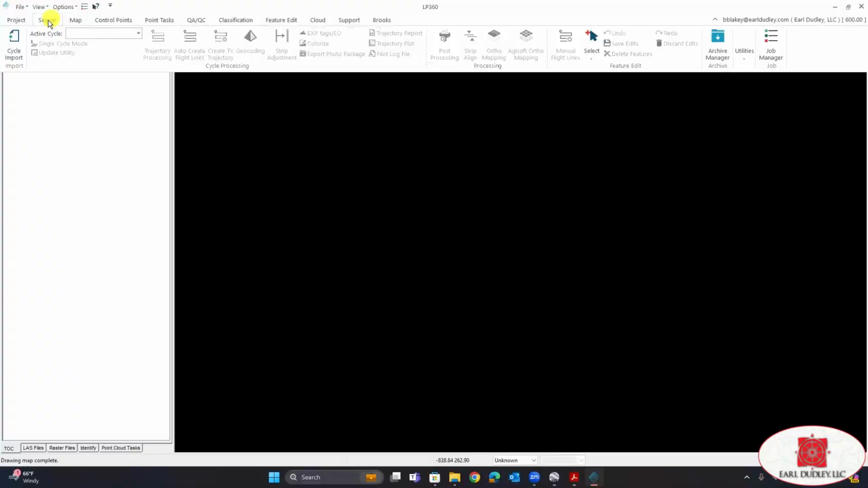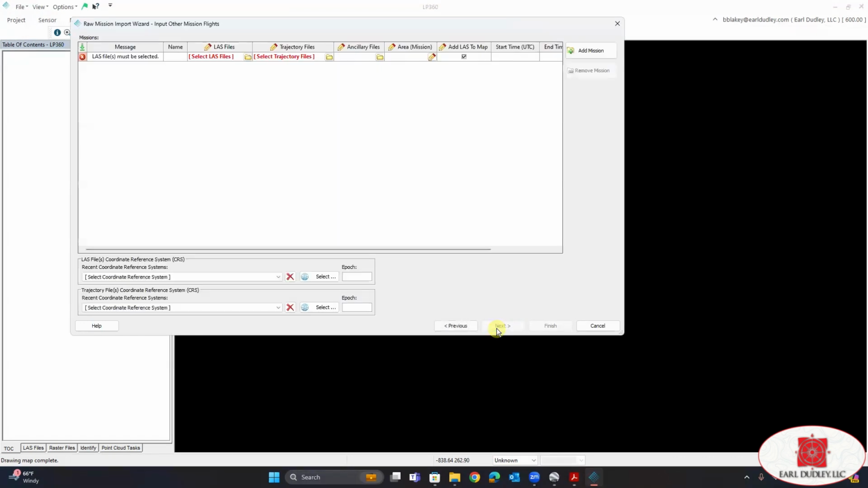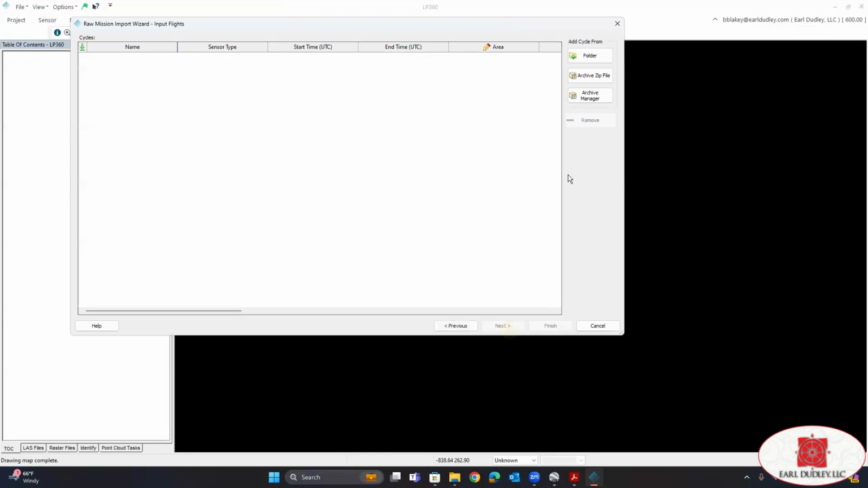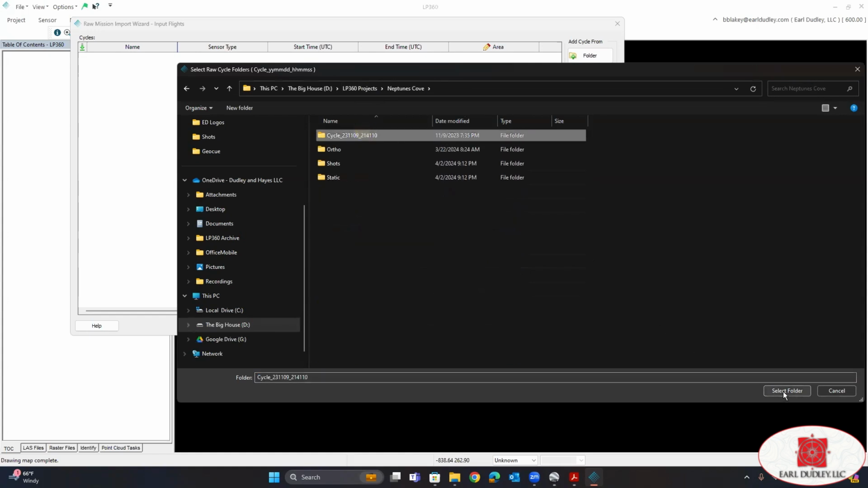All right, we're going to go to sensor, cycle import. And we're going to import flights into new project. Next. Oops, got to make sure you choose TrueView / microdrones. Next. Folder. And we're going to go find our cycle folders. And I highlight that. Then we're going to click select folder.